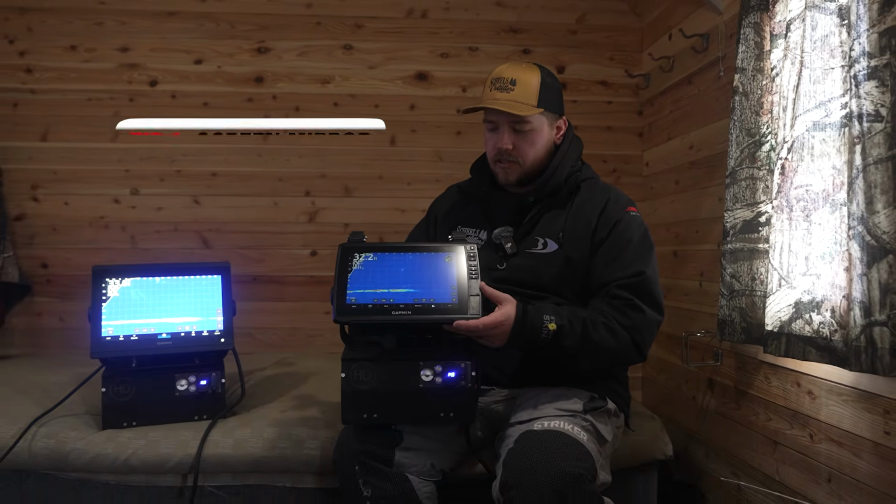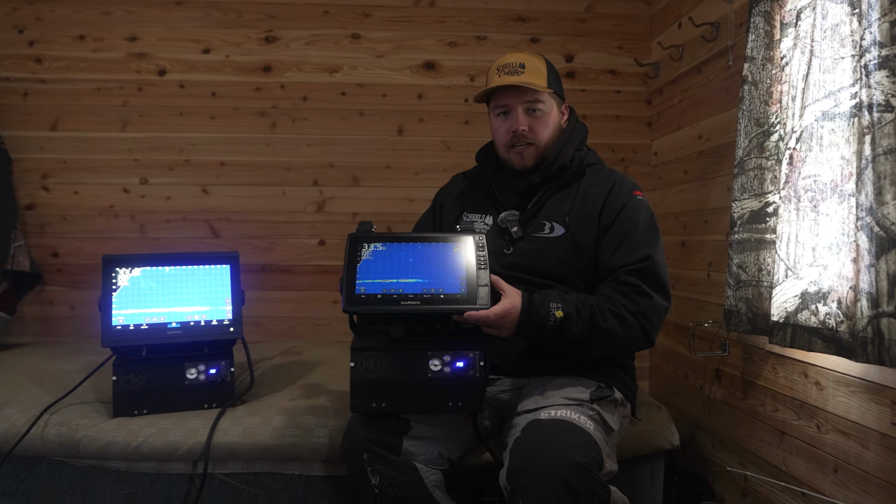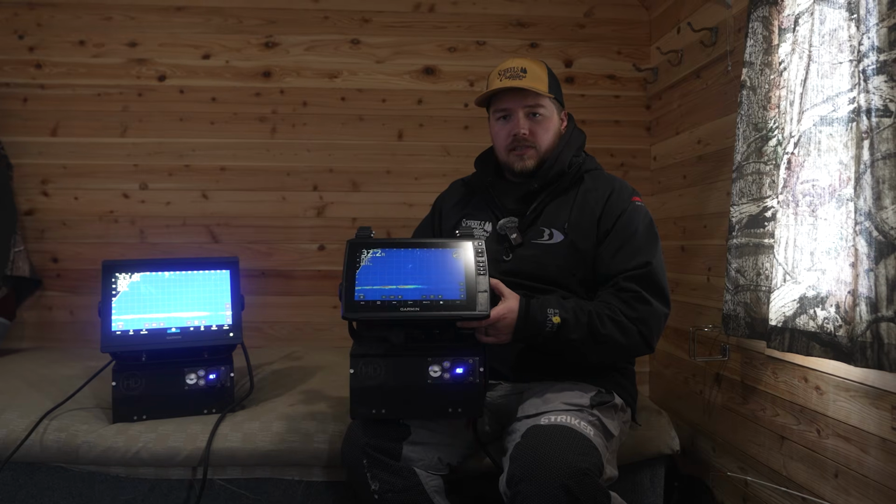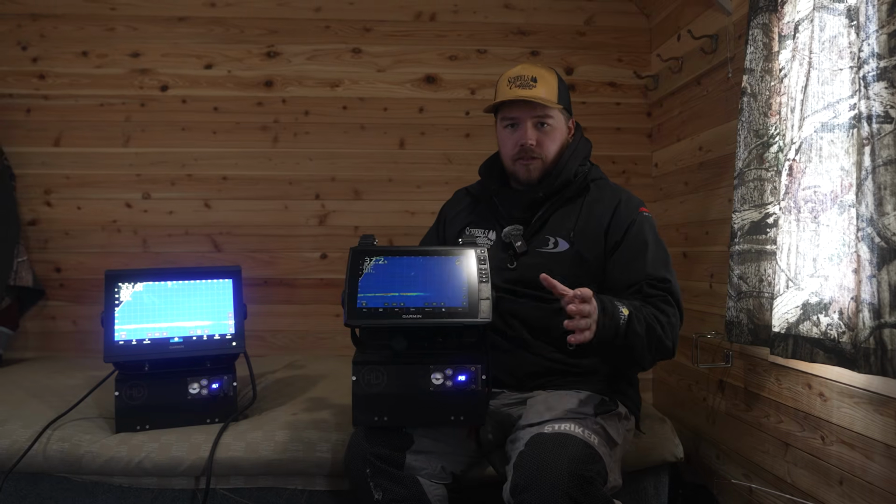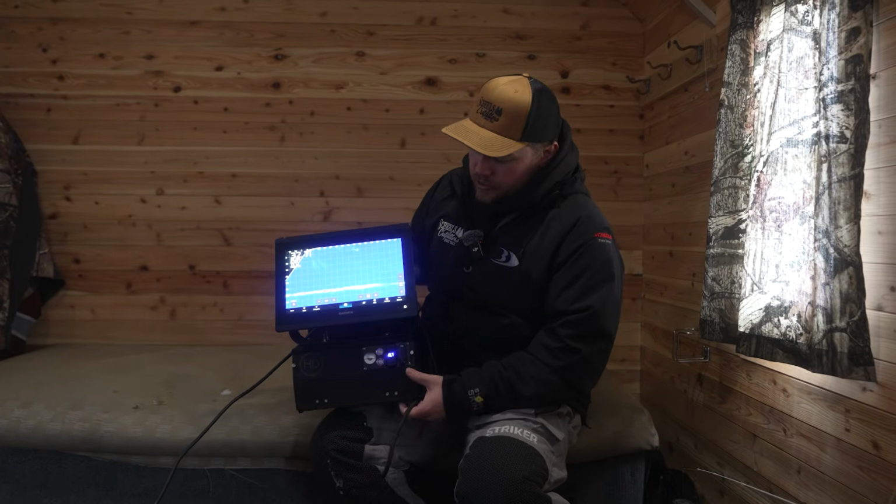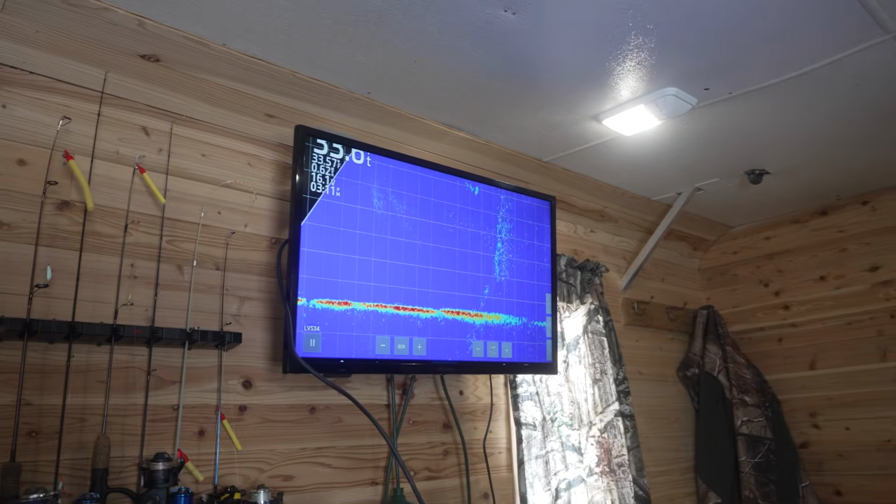Other cool feature with this is you can screen mirror on your phone like we showed on the Active Captain app, and then you can AirDrop that to your TV depending on your TV, or you can buy a USB-C to an HDMI cable and get it to the TV. If you don't want to mess around with the app and screen mirroring, they also make 8600 series screens that have an HDMI out on it. So you can just buy an HDMI cable. We have this one ran to the TV here in the fish house.